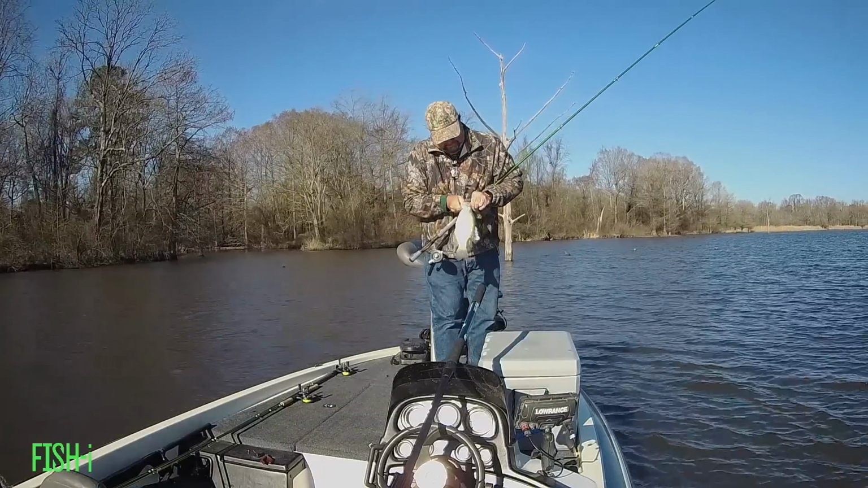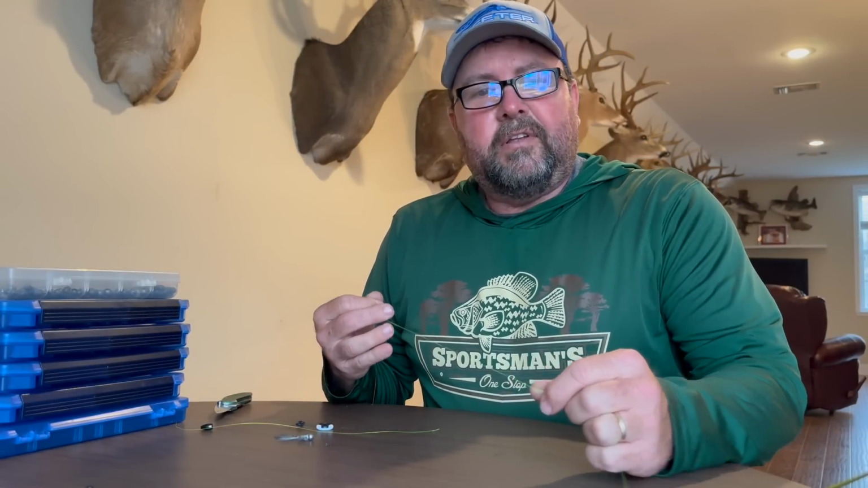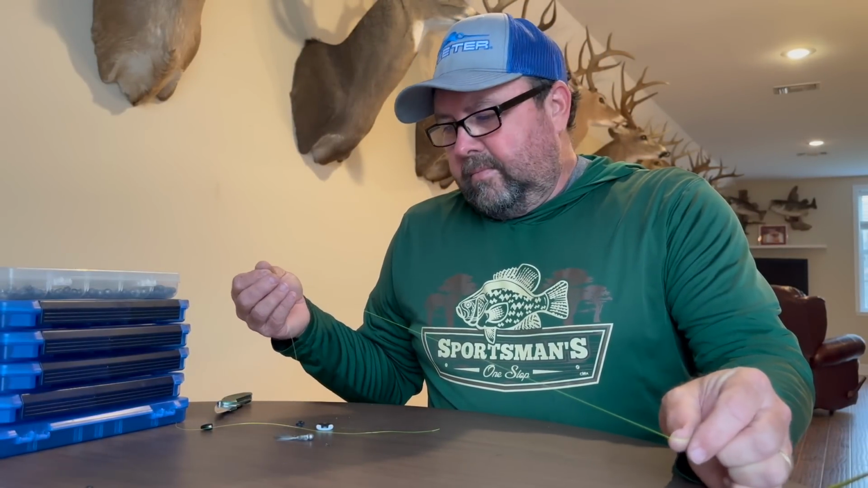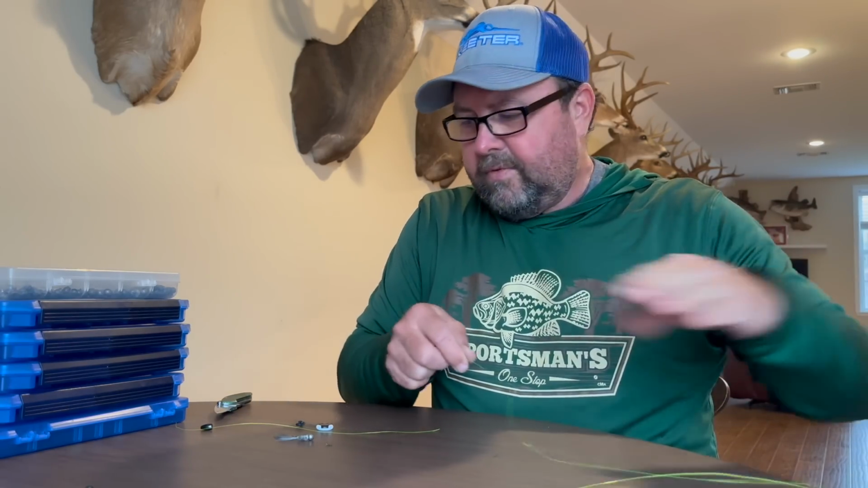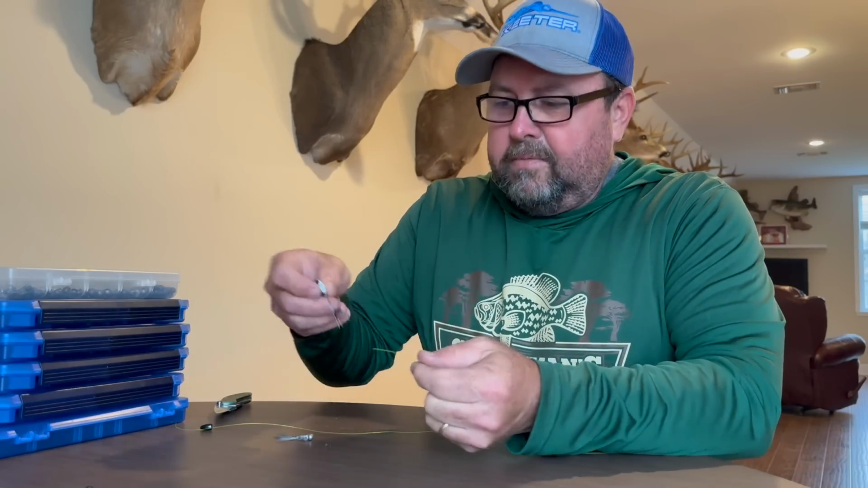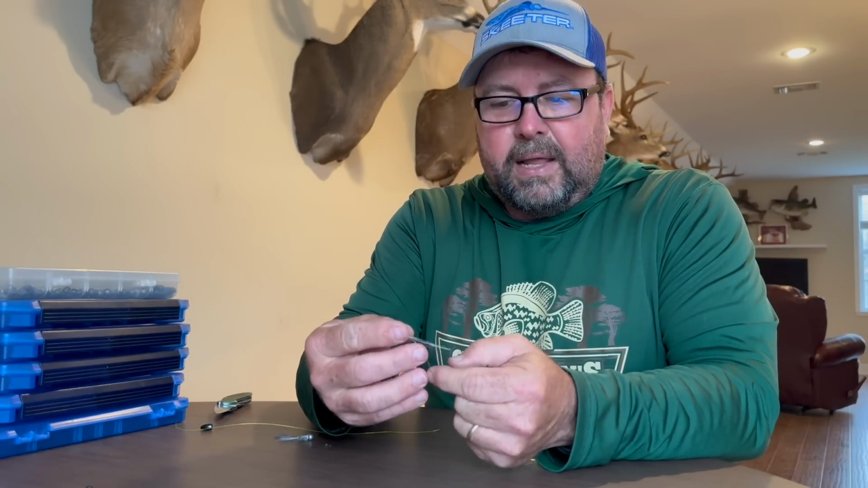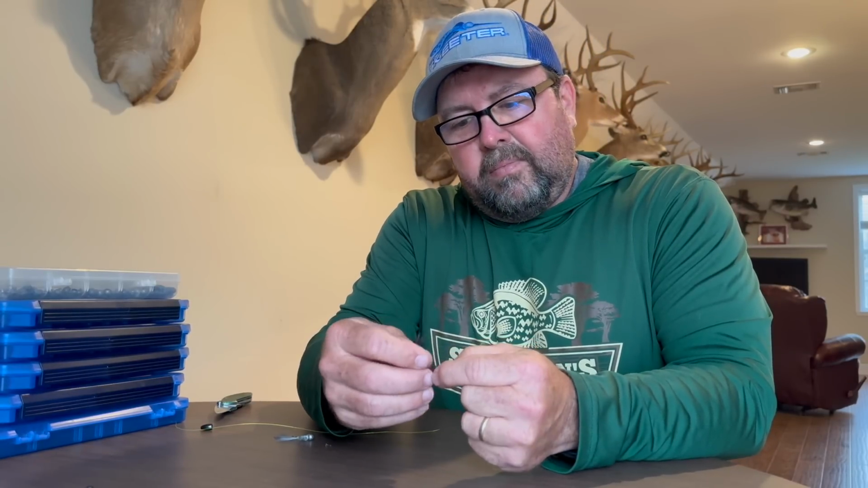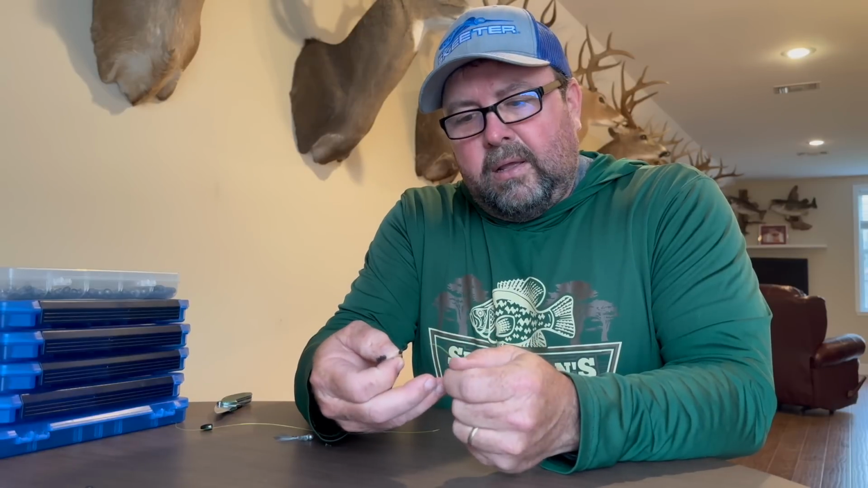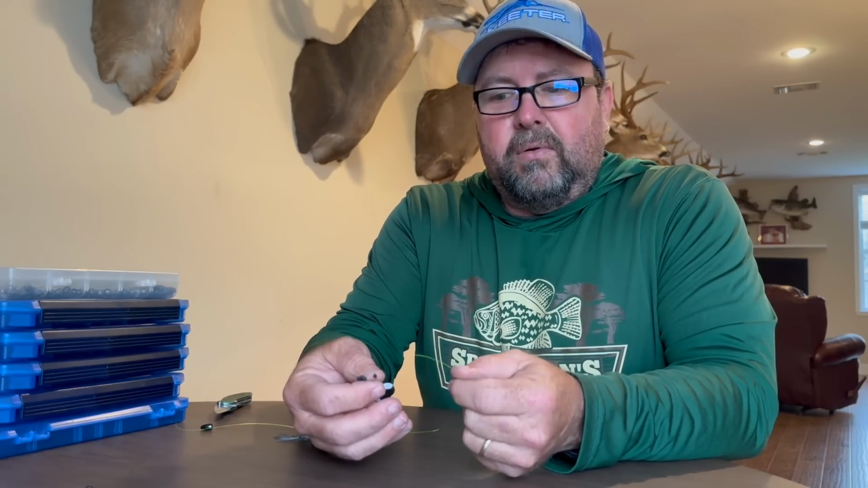Hey, let's take a break from the action a minute, and I want to show you my setup. I want to go through my setup here, just so I can show you guys exactly what I rig up when I'm crappie fishing. First of all, I start out with these bobber stoppers. I like to buy local when I can, because these guys support the local community. And so I like to buy any of the supplies that I can get locally.